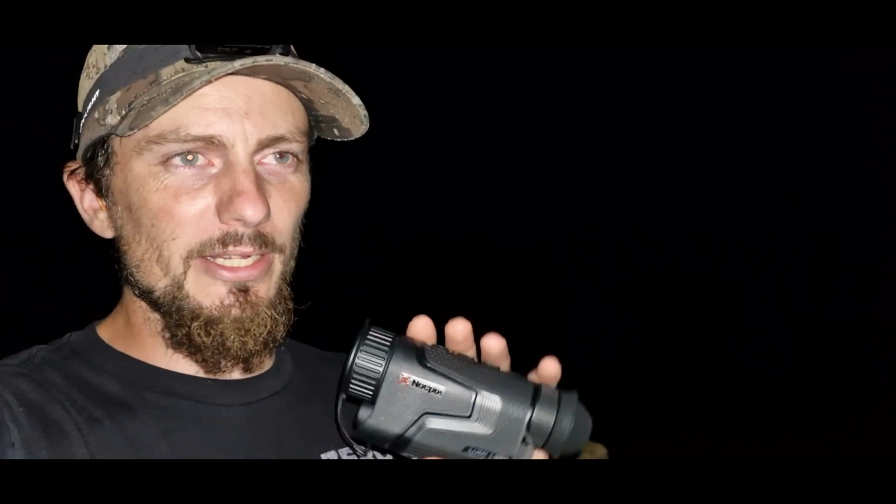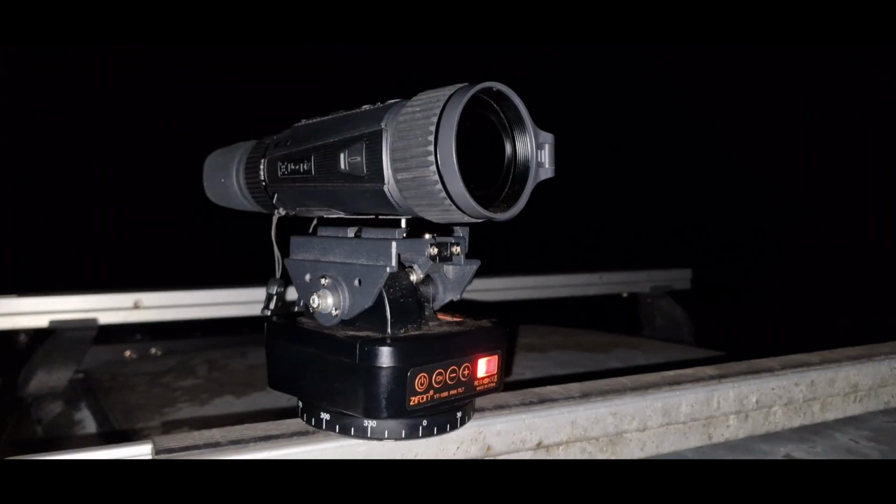So yeah, look, still trying to work my way around it using the laser rangefinder. Still haven't actually read the manual, so I must remember to do that, but I'll get to it. Anyway, so I'm going to be rocking this tonight on hand. I've got the Vista still, it's up on the roof of the ute. So yeah, look, not much more to say. Let's get after it, and hopefully it's a good night out on the foxes.